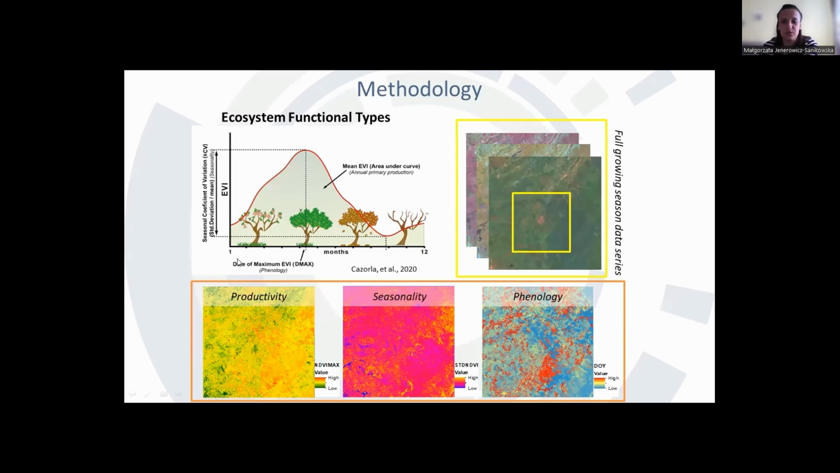To present how the EFTs are calculated, I will support myself with the figure from Cazorla 2020. Traditionally, EFTs are mapped using vegetation indices, NDVI or Enhanced Vegetation Index. In our approach, we are using NDVI. And this is important to obtain a high accuracy annual time series of the vegetation profile, which is possible with the support of satellite data. And EFTs in general consist of three components: productivity, seasonality, and phenology.